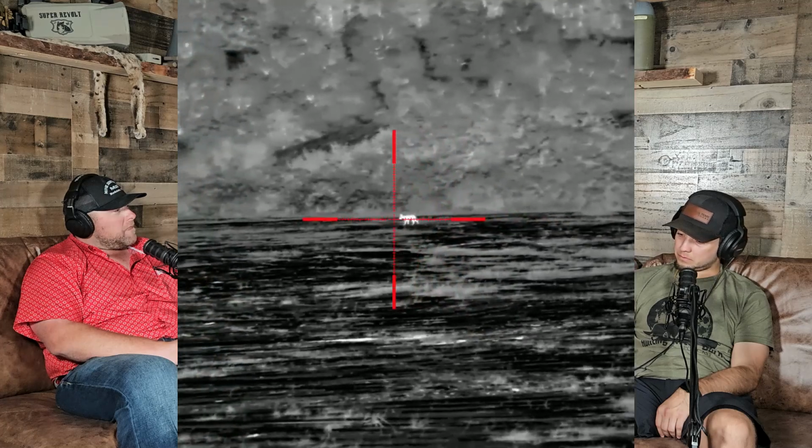You can see detail, not hair color, but you can pick out an aim point. I'm trying to put it into words for you. Well, on one of your coyote shots, I guess Justin was playing spotter for you. Yes, he was ranging it for you.